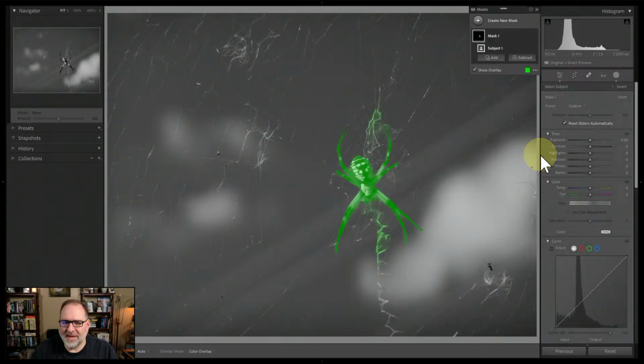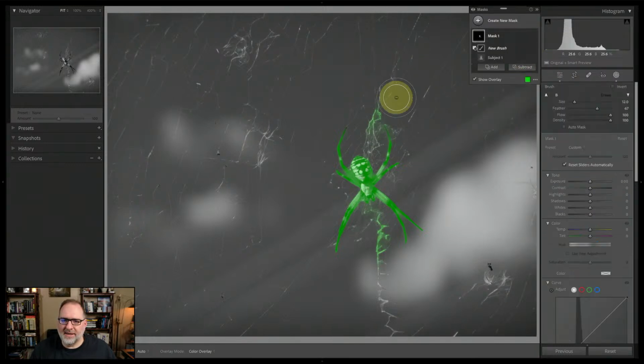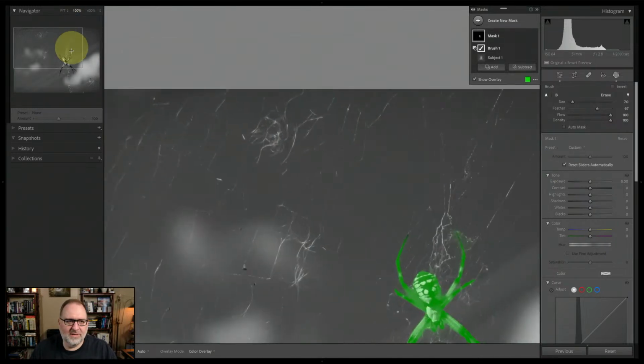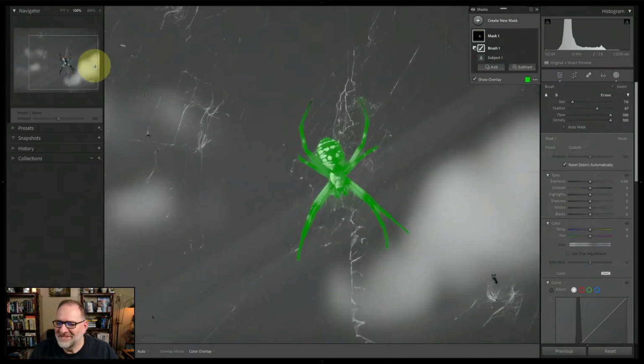Lightroom's thinking, and it does a pretty good job of isolating the spider. If you wanted to subtract out the web nearby, you could do a subtract brush and then just remove some of the non-spidery things that were caught there. So we've got a cleaner mask. That's pretty good though. Okay, so we've got a mask of the spider. Let me zoom in a little bit. Zooming in a little bit doesn't get you a lot on a 2003 camera.